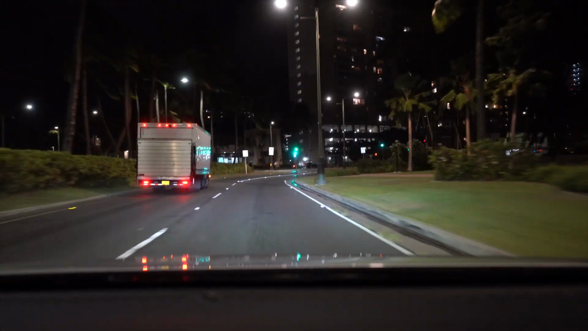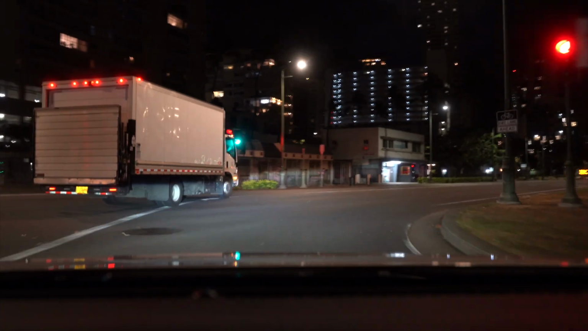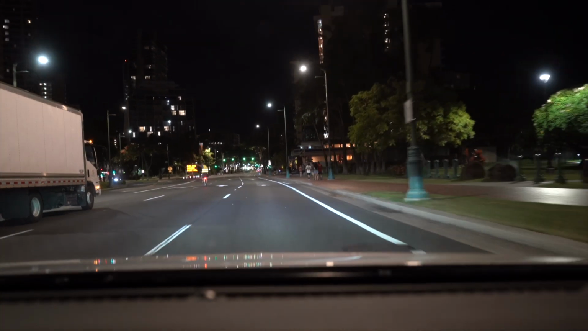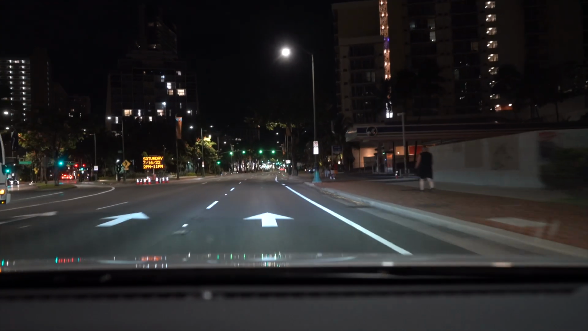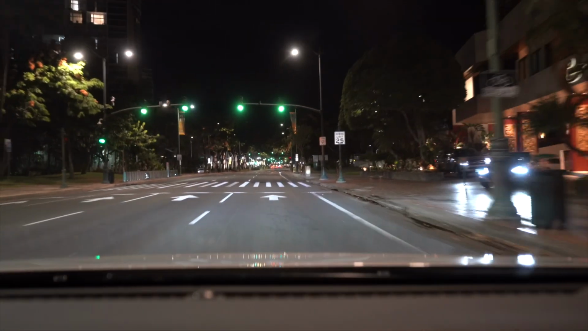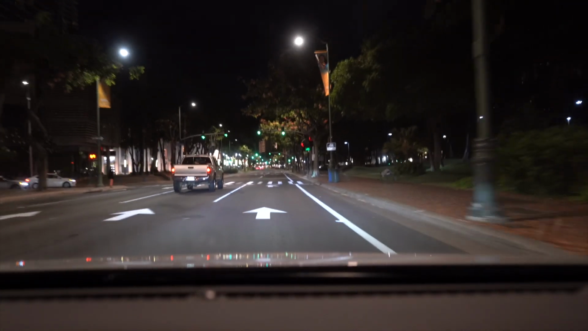Get this green light, and we're making our way down to the main strip of Waikiki, where a lot of the shops start, and you see a lot of tourists walking and going around. So tourists shopping, walking. It looks like a lot of them are walking back to their hotels after a night of having fun in Waikiki. Generally, Waikiki is a very fun place to be, a lot of energy